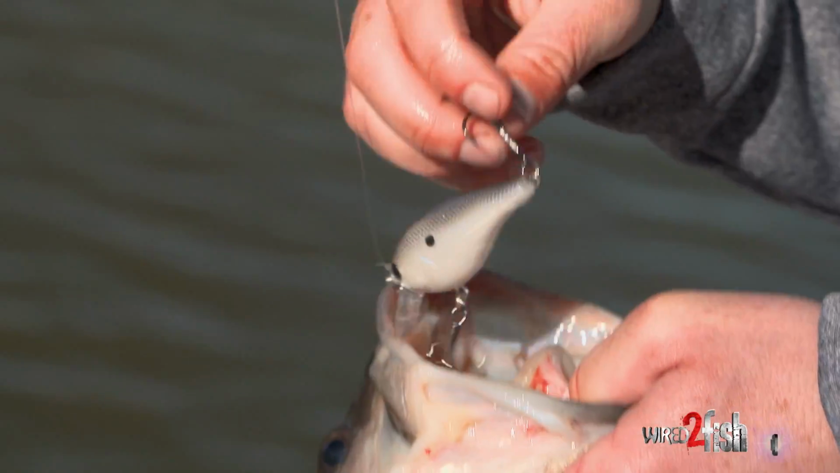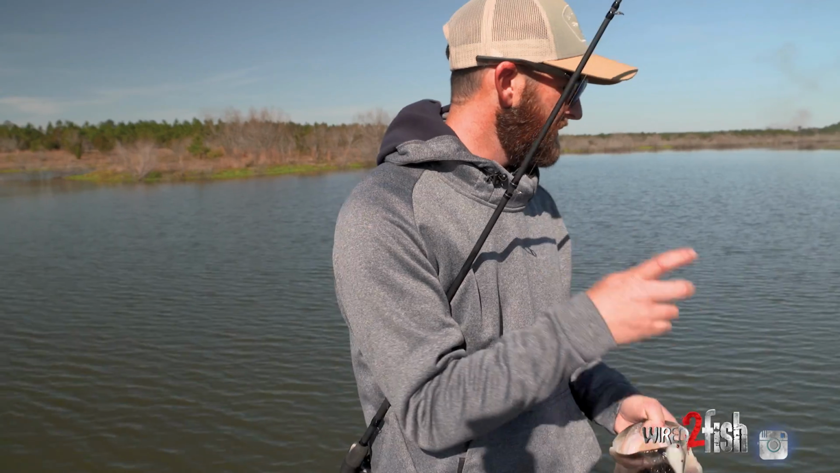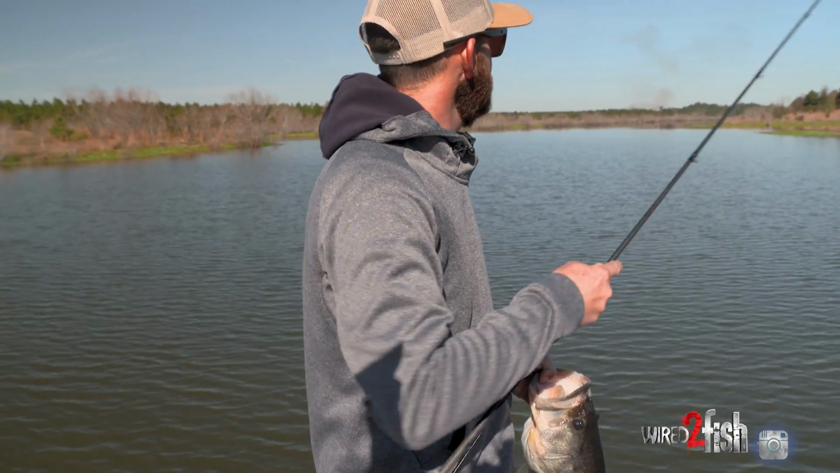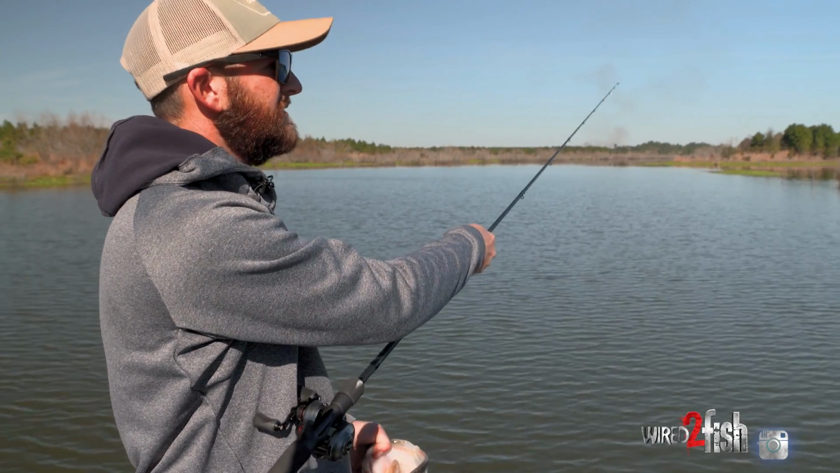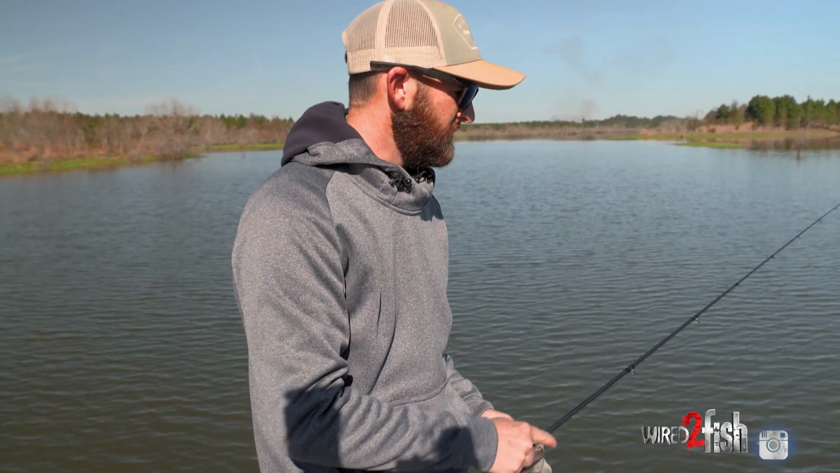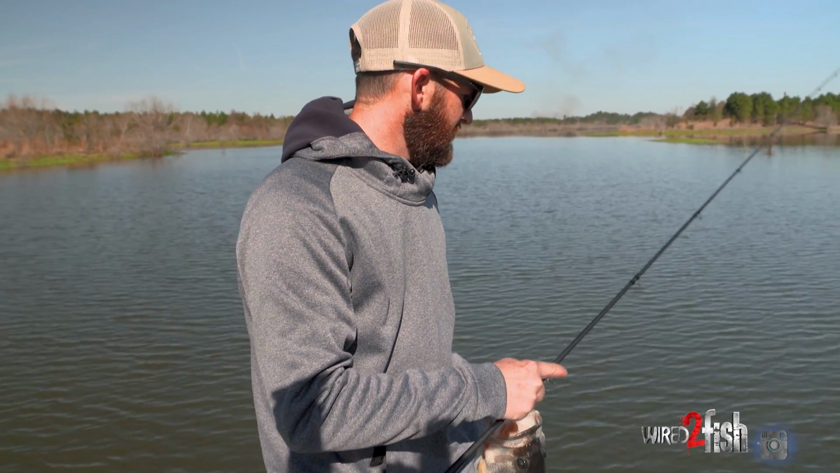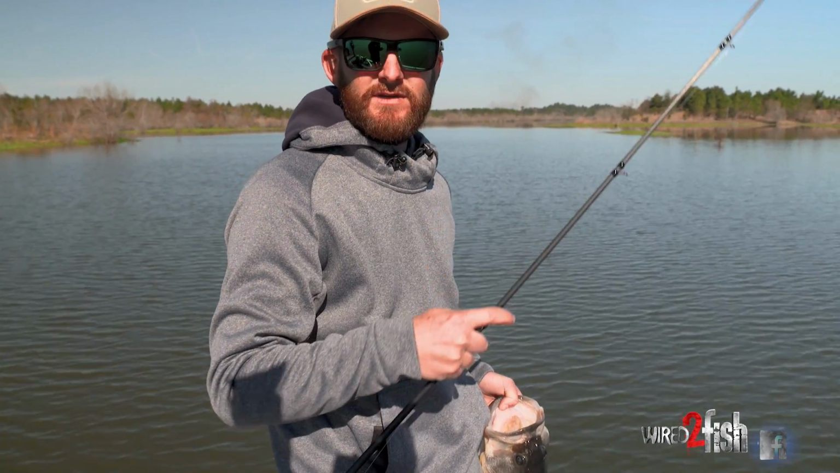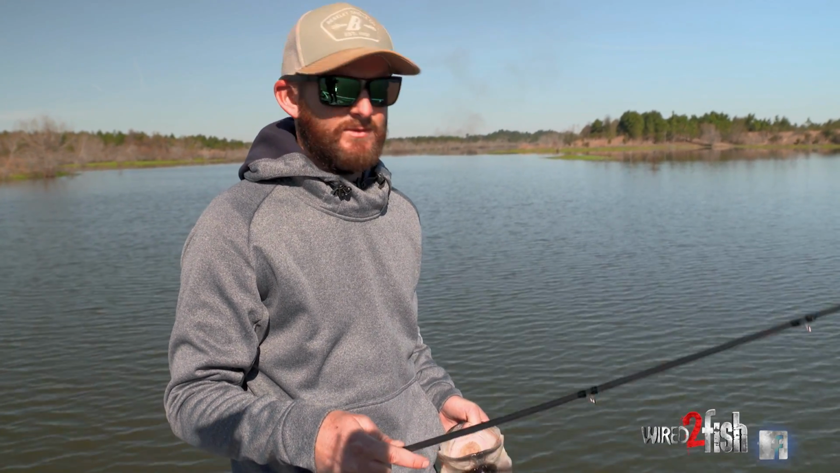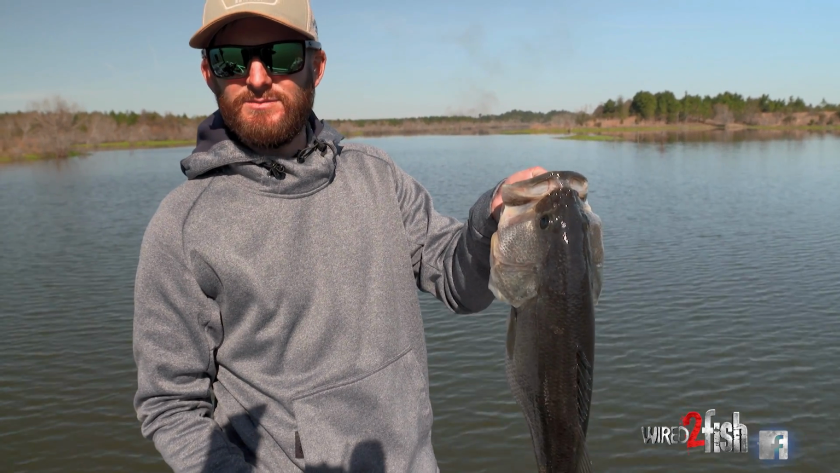So what we saw there, I'm using the Garmin LiveScope, and I actually got a little contour line there that runs from that island to that point, and it almost looks like an old roadbed. And what I saw was just a hard patch of rock. So I picked up the Berkeley square bull. It's only about 5 foot deep up there on top, which is a perfect depth for this. Made a long cast, 10-pound, 100% fluorocarbon Trilene, and that yielded about a 6-pounder.